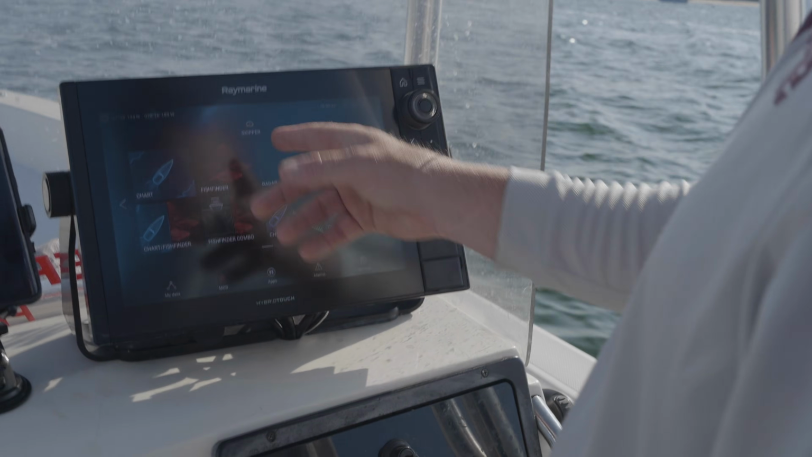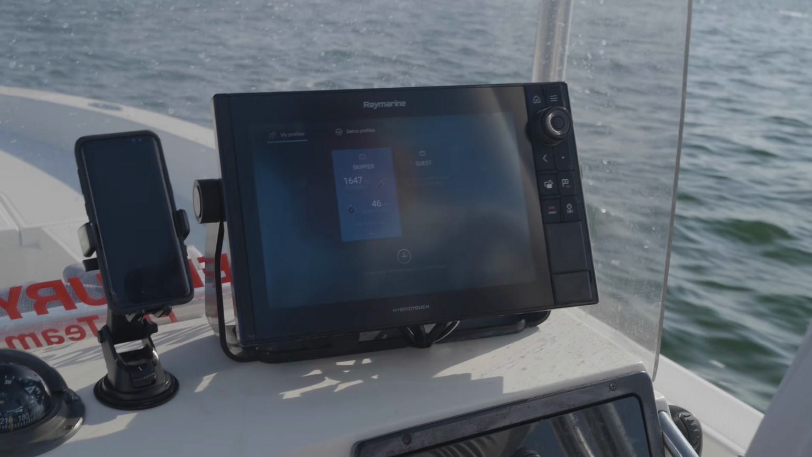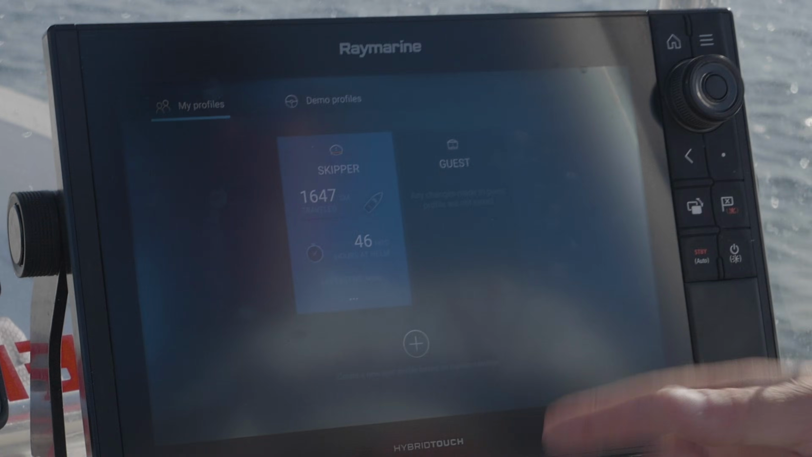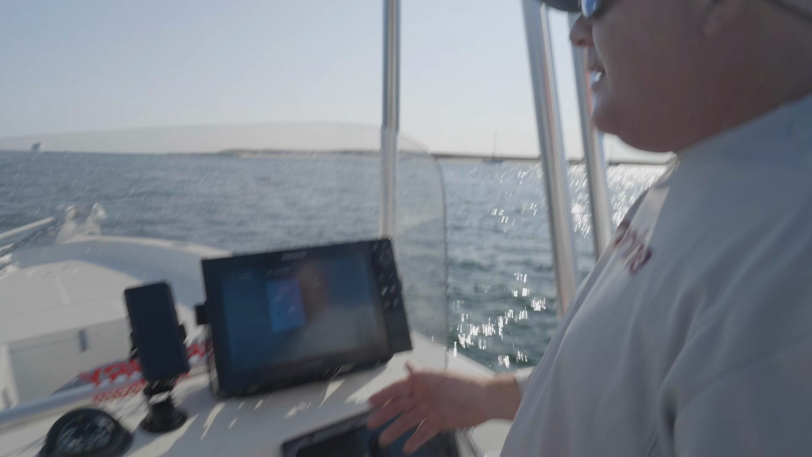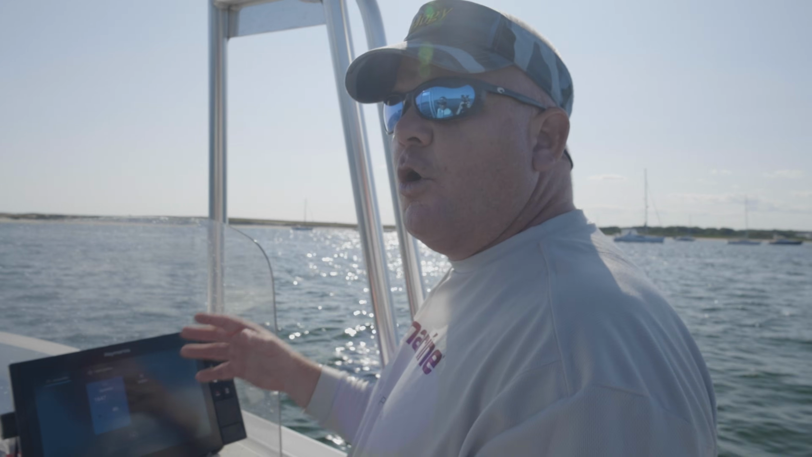Like I was showing you earlier, I'm the captain, so obviously things are set up for me. But if you wanted to take my boat out and change things, you could plug in as a guest. You can make all the changes you want. If you're going to use the boat repeatedly, you can actually save it as your own profile.